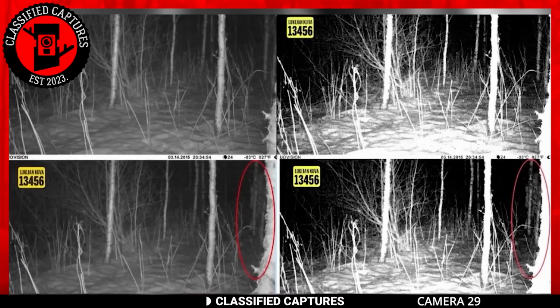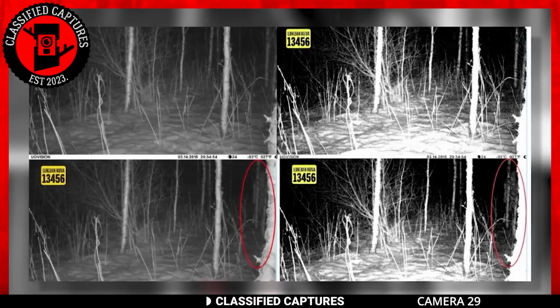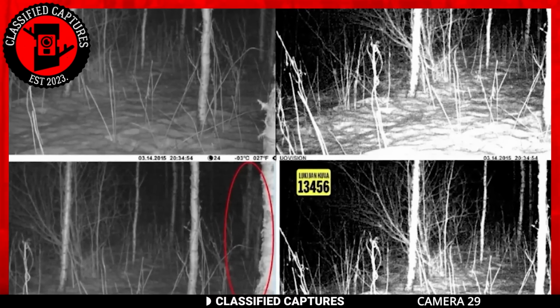But what would you do if you were the owner of this Trailcam footage? Would you go back to the area, or would you avoid it altogether? But before we move on, do you even believe this footage is real at all?